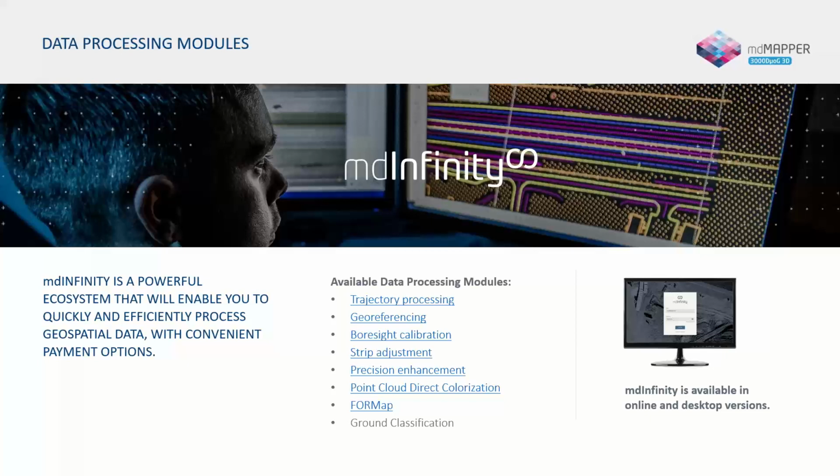That then will be paired with the raw scan data and projected in whatever coordinate system you are working in. So we have NAD83 and various different coordinate systems that you need to work in your particular territory, which is going to be able to produce the point cloud in the coordinate system that you're looking to work in.